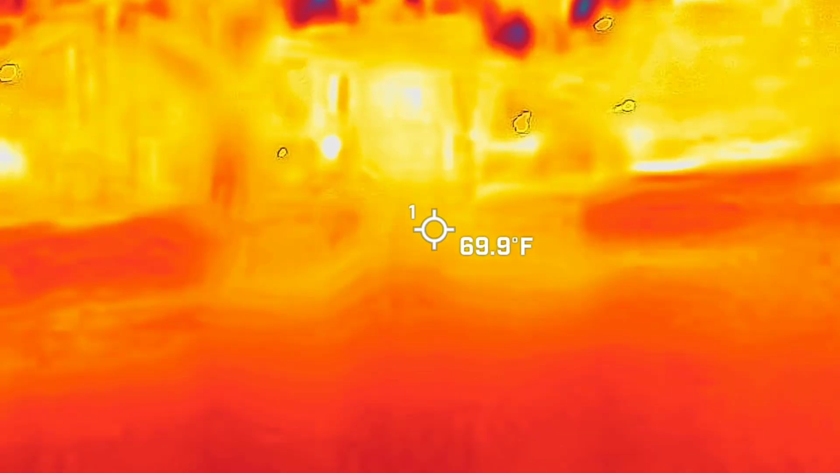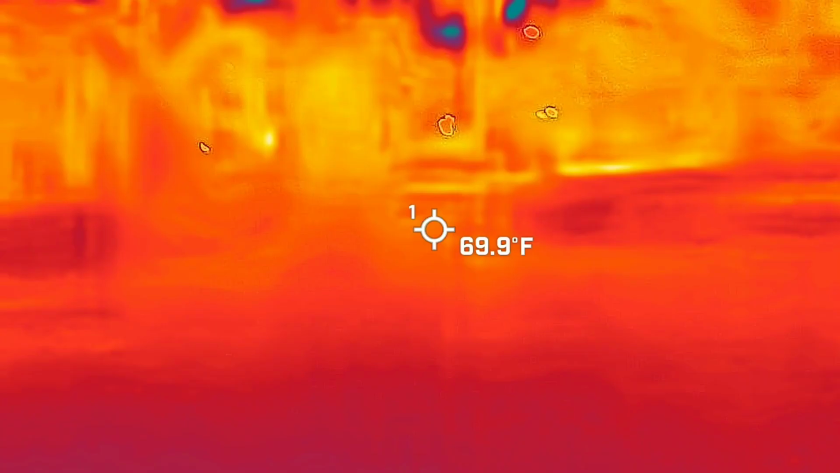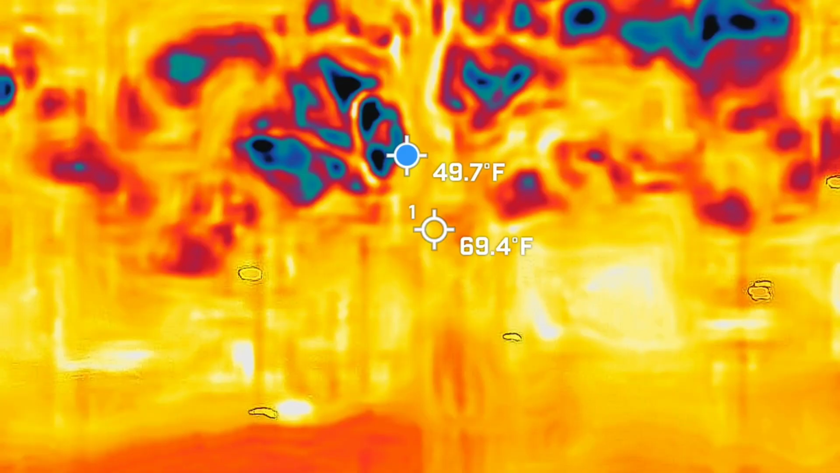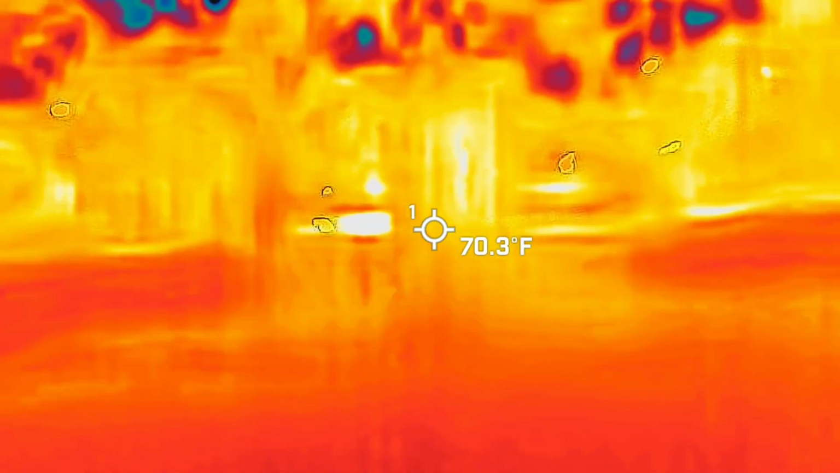Whoa. I think a lot of that is going to be the trees, but that one figure that just kept standing there was from the ground. Yeah, that was definitely from the ground. Oh, it's coming back, maybe. I think a lot of that stuff to the right of him is in the trees, like all the tree branches.